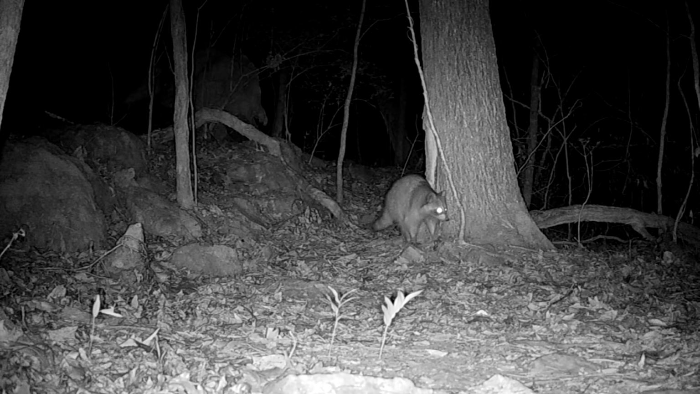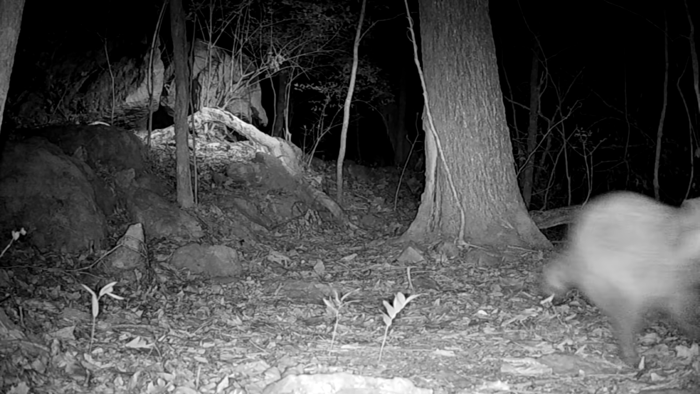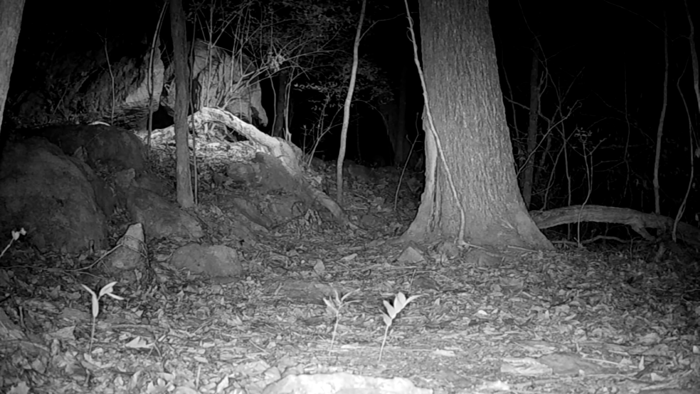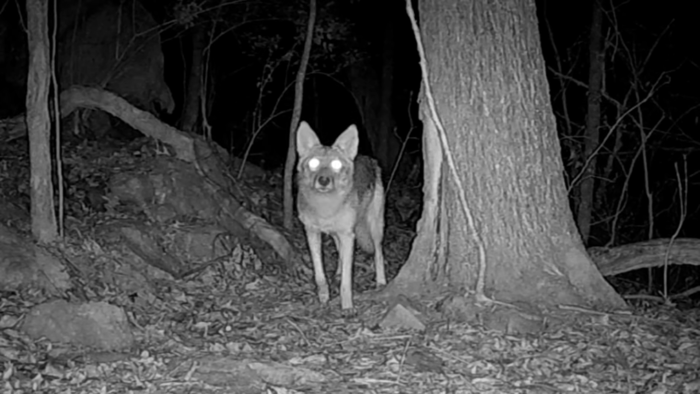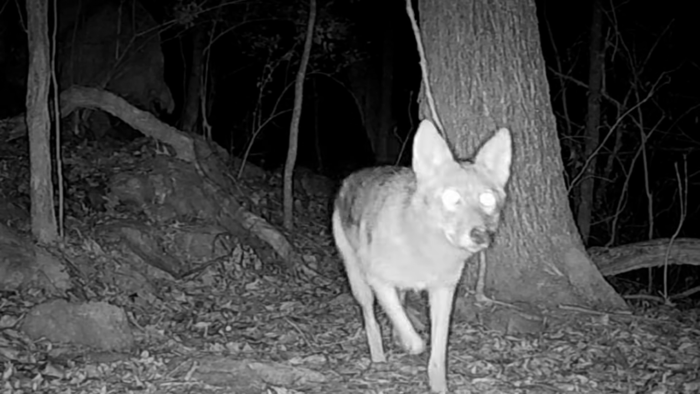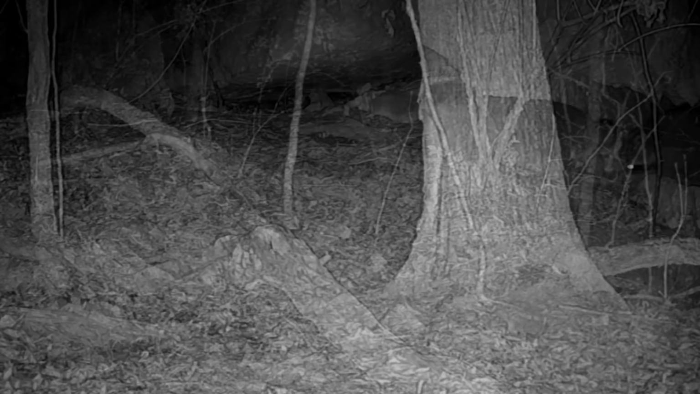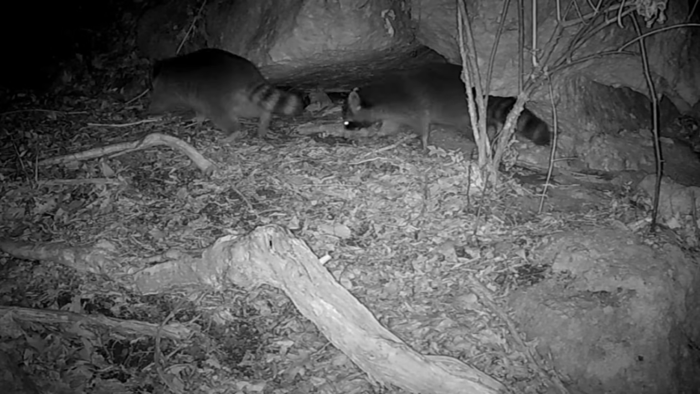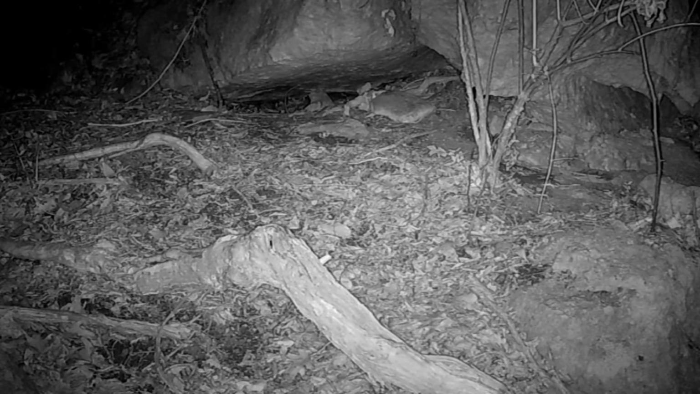The old coons, they're nervous. They know something's out there, either a fox or a bobcat. Look at them, moving on. What scared him off? Right here. Big old coyote. They try to avoid him if they can. But when it all settles down, the coon is back on, making her rounds.